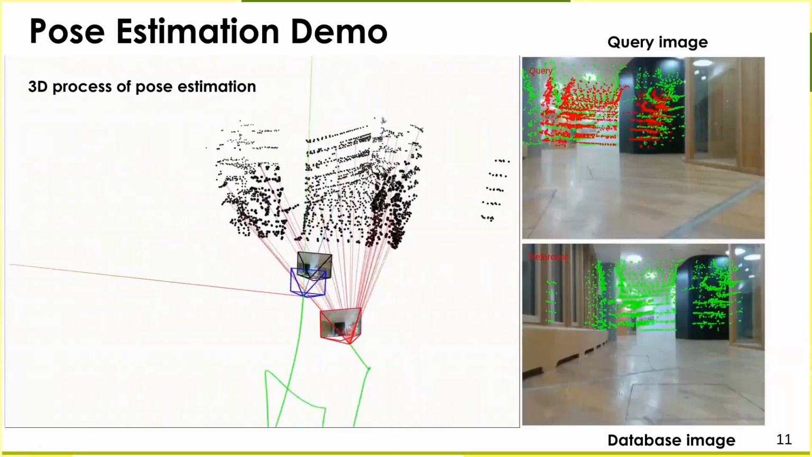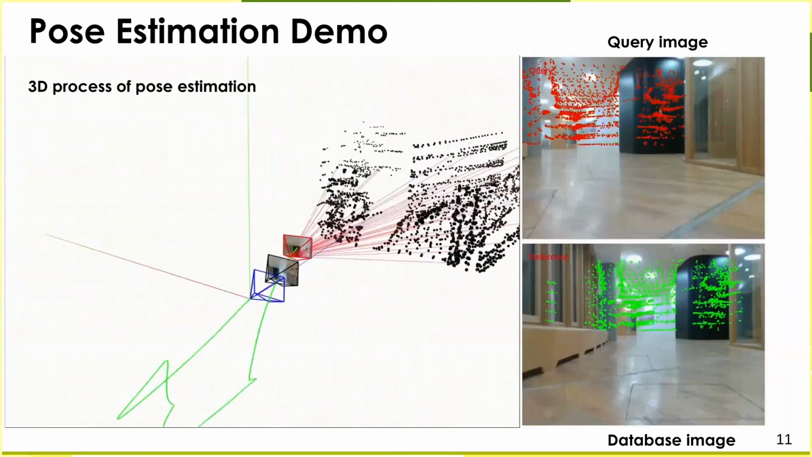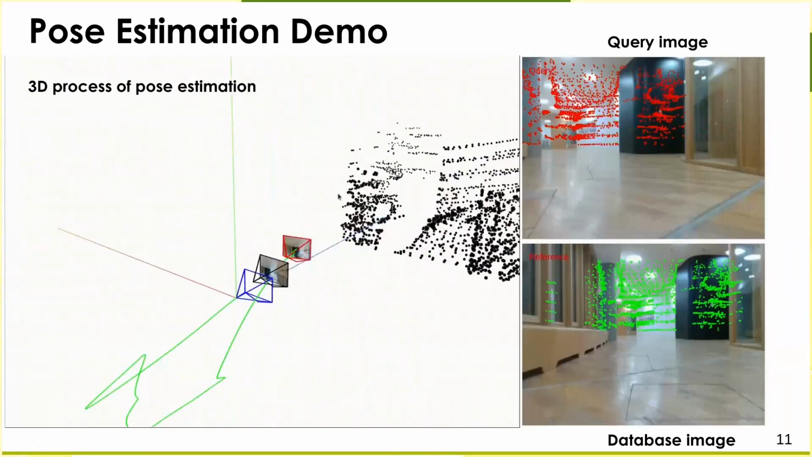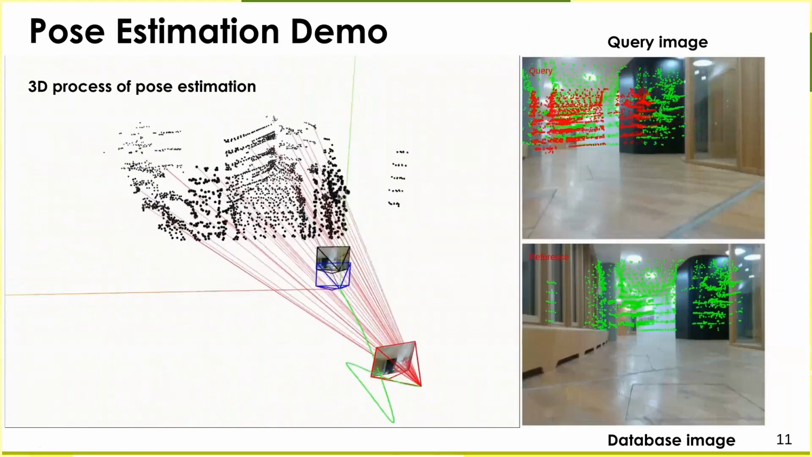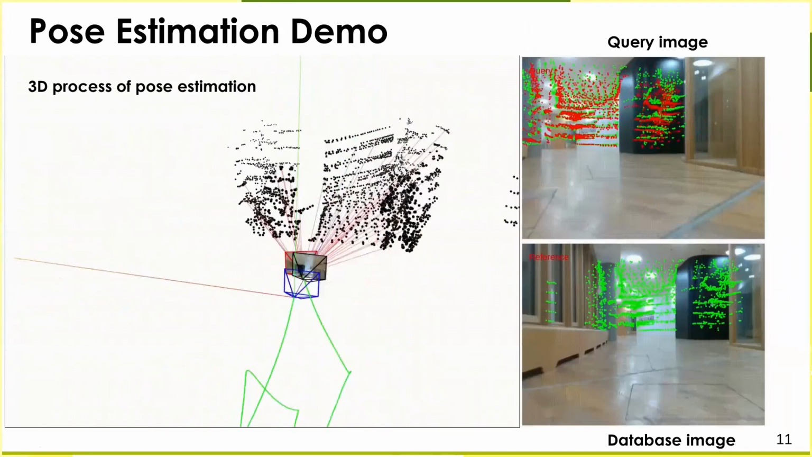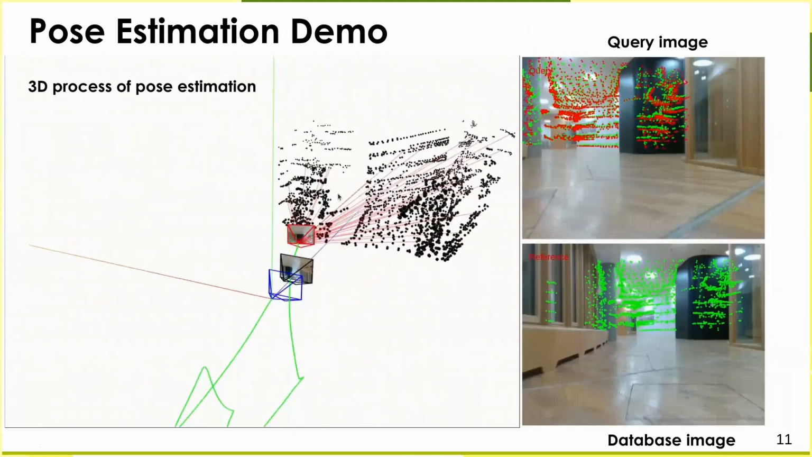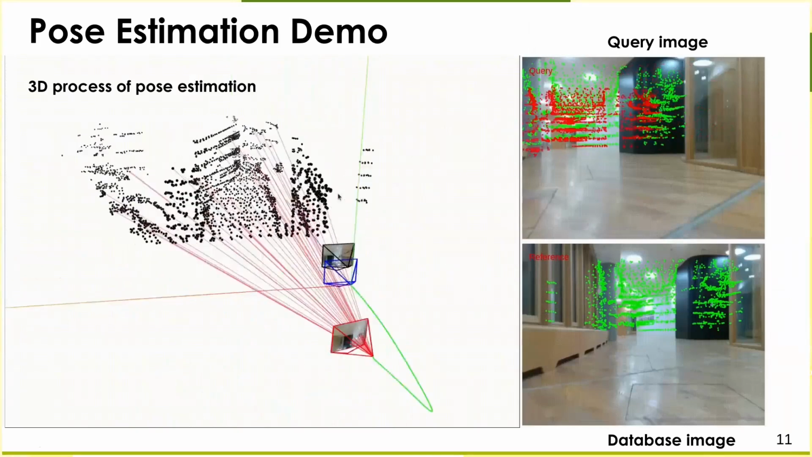On this slide, you can see a demonstration of geometric pose optimization based on a 3D map. At the bottom right, we found the database image with the help of NetVLAD and the points projected onto it. Top right, the query image and the 2D search process for the desired position. And on the left is the 3D process, where the query image is located in the red frame.